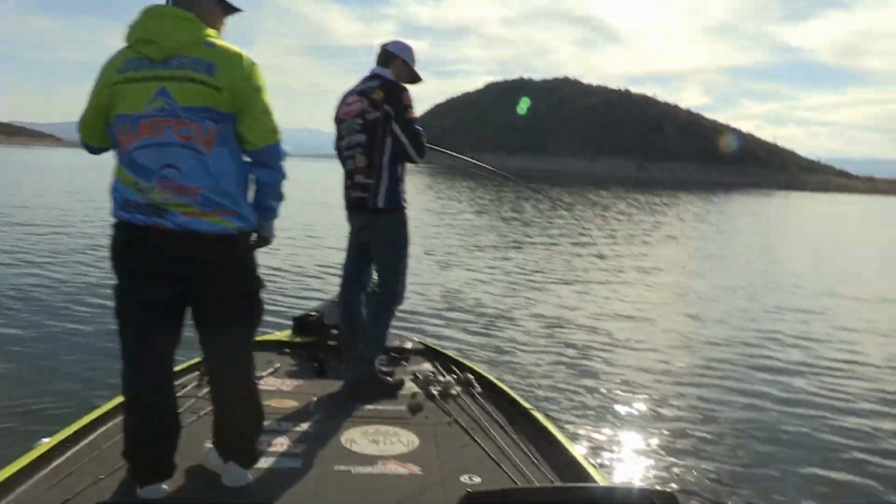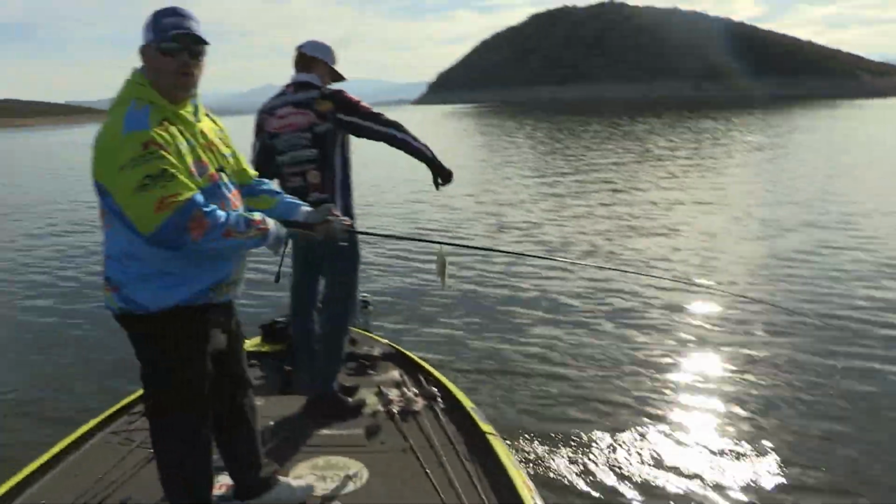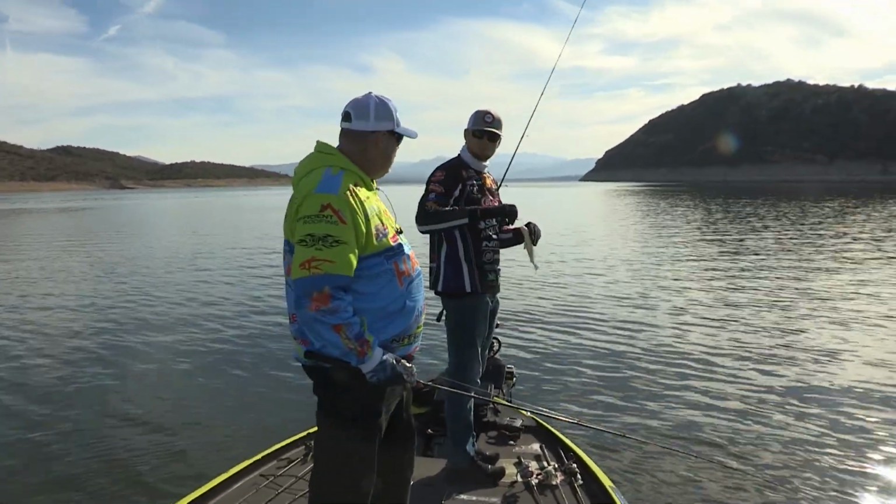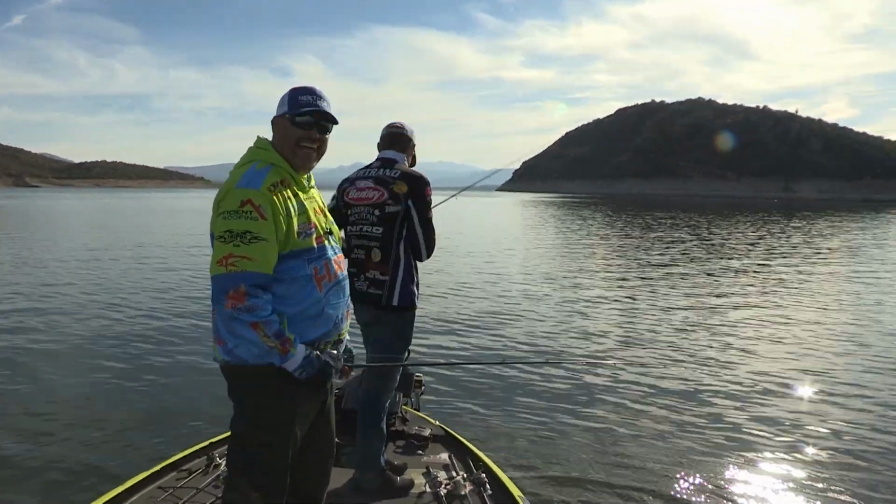Here we go. He might be a yellow bass. Yeah, I was just gonna say, is that a yellow? Yeah, that is. Got a yellow, right off the bat. When you see one like this, though, you know what else is down there, right? Oh yeah, the largemouth.